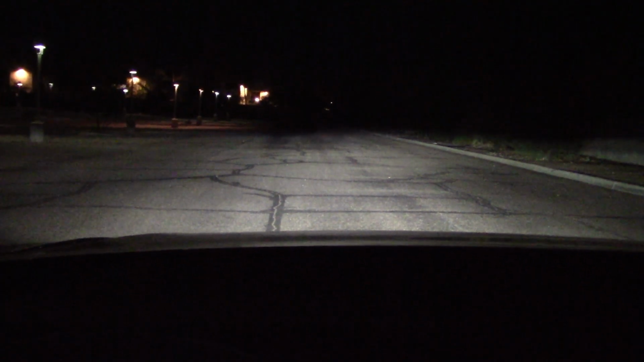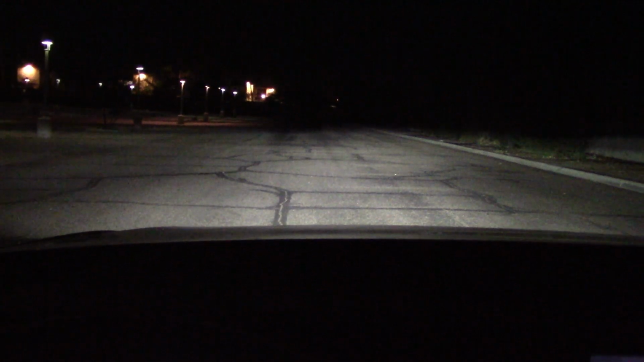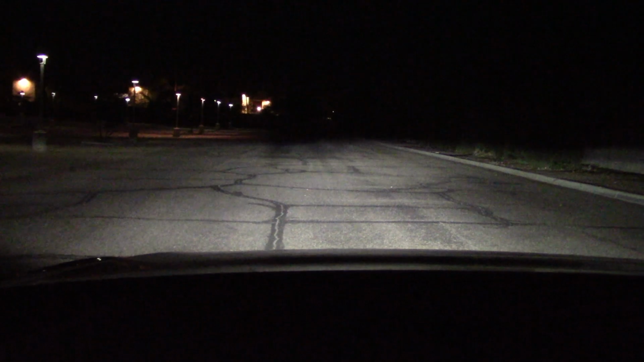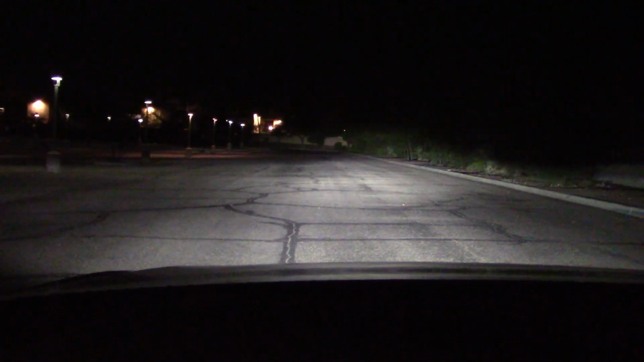Alright, one last headlight test, and I see the low beams reaching out about 50 yards on the left and about 70 on the right. Go to high beam on a wall, it's around 140 yards away. Well, again, not very high, but it does reach. So there is a distance involved here, and it's pretty good.